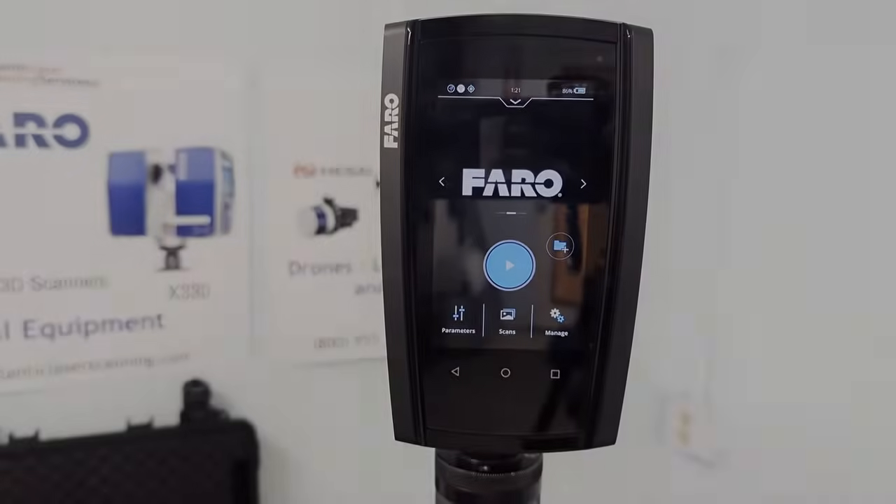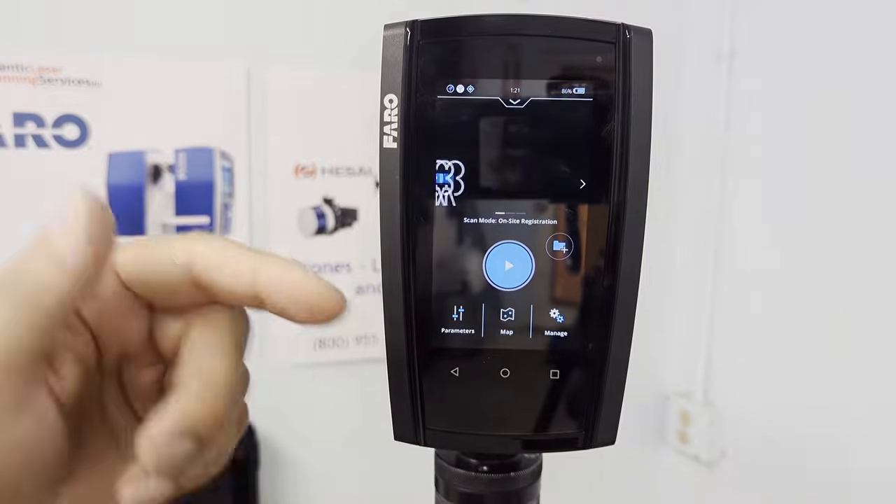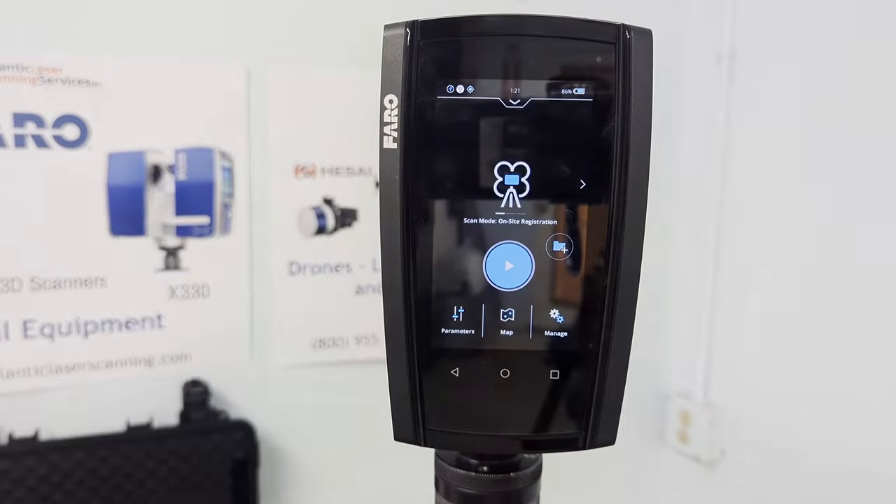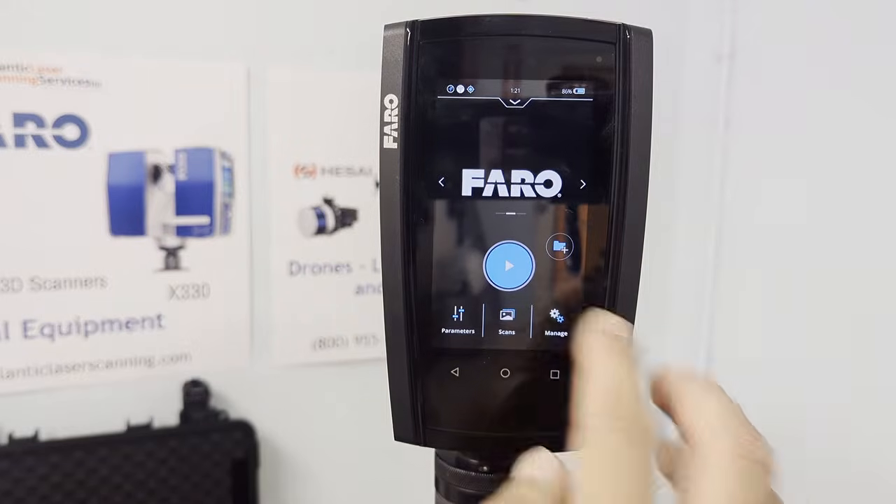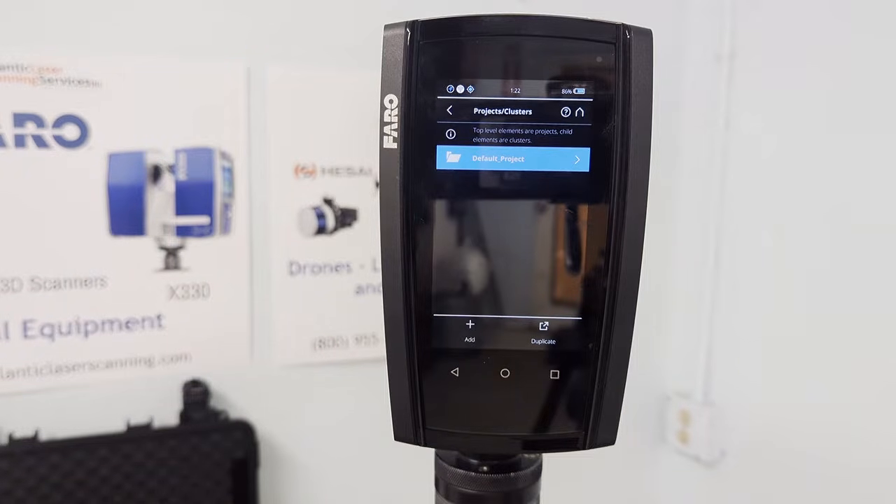Now that our scanner has booted up, this should be the opening screen that you see. If for some reason a different screen shows up, simply go with the arrows back to the center, which is going to be a FARO opening screen. We'll go down to the bottom right hand corner because we are going to name our project now. There's only 2 things that we need to do. That's one of them. Our option of projects and clusters is the first option on the screen. And here we're going to create our project and give it a name. So we're going to just simply hit the plus button.